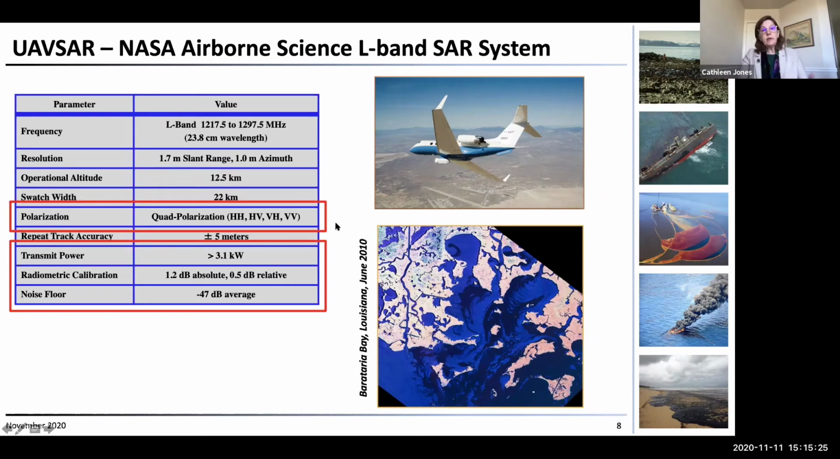In addition, being an airborne instrument, it's got a very low noise floor. So a lot more of the transmitted power is reflected back than you would get with a spaceborne instrument, simply because the subtended angle for the receiver is so much larger whenever it's closer to the ground.